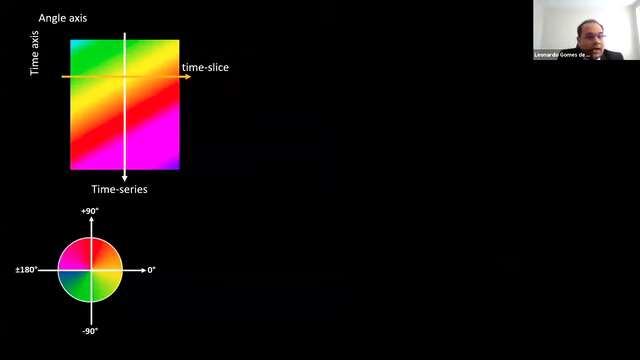Again, phase data is represented by colors. Null values are represented by the yellow color. The white arrow represents the conventional method's time series, and the orange arrow represents time slice.